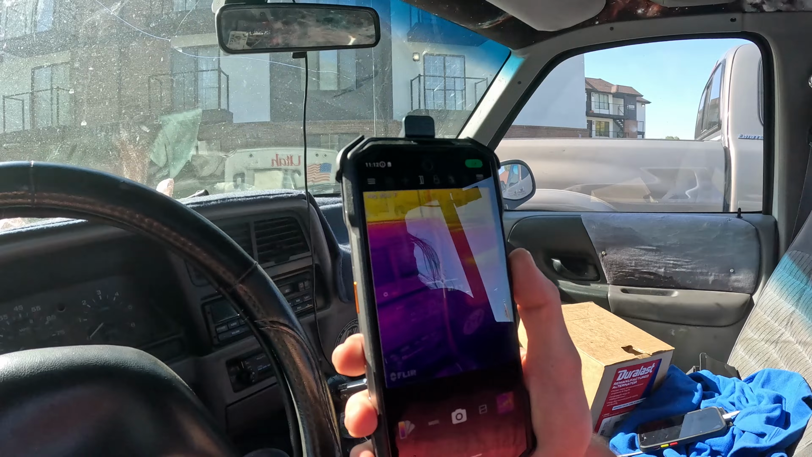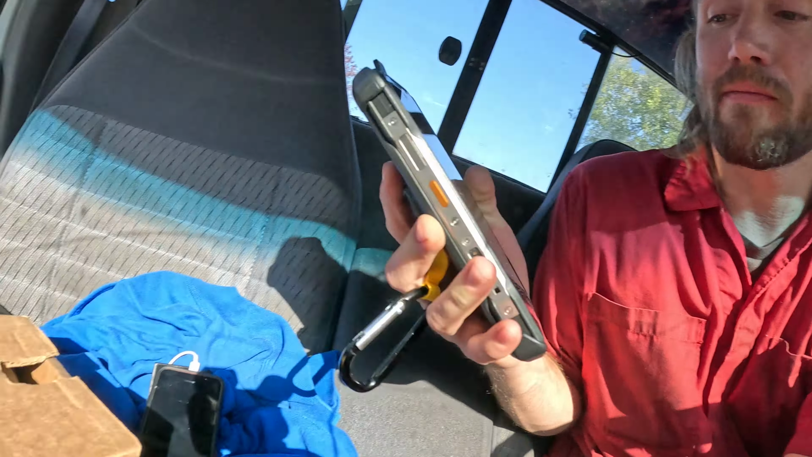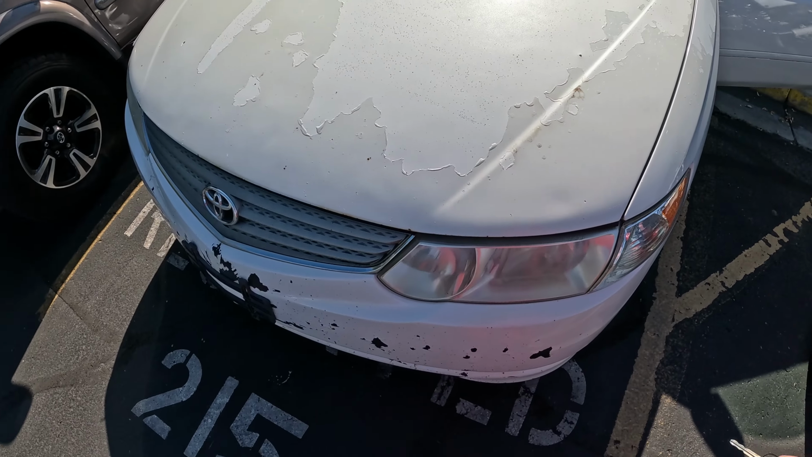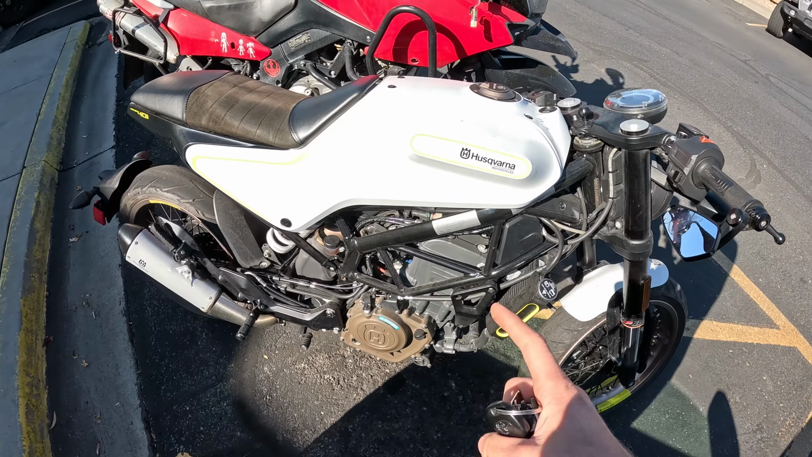I used it the other night to look at the brakes on my wife's car. You could use it to see if a caliper was sticking, if one brake is hotter than the rest. Or bad bearings or things like that. So I'm gonna pretty much whip this out on every job that I'm diagnosing. I've already used it a few times. This thing's crazy.